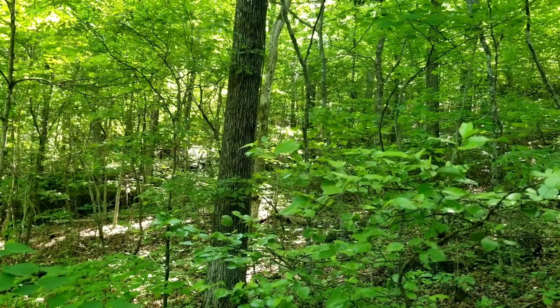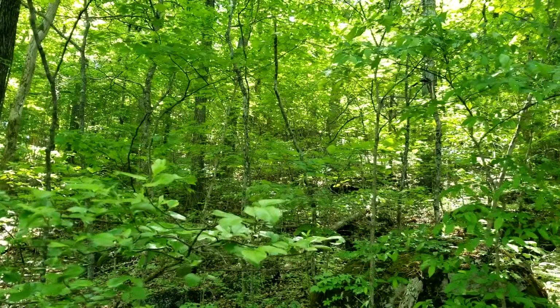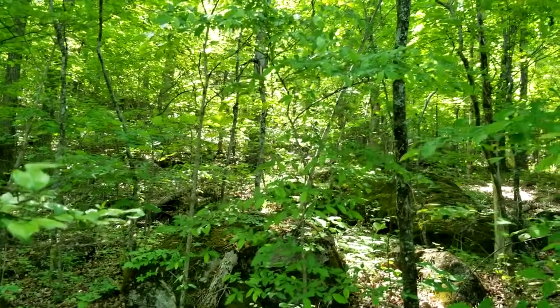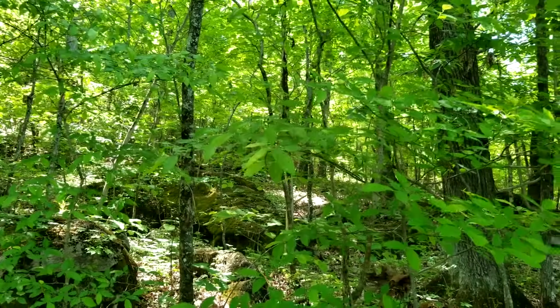Now, the woods are beautiful, and we've had a little rain. We need so much more. We need a good heavy downpour, especially for this pond. But I hope y'all doing well. Hope y'all doing well out there.